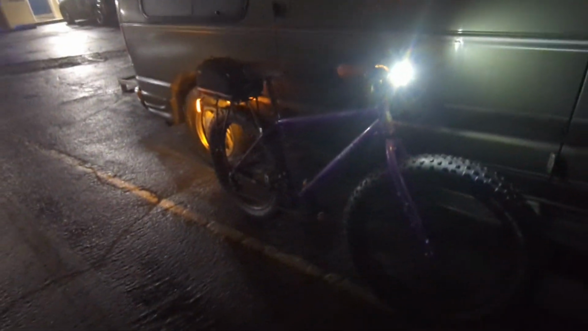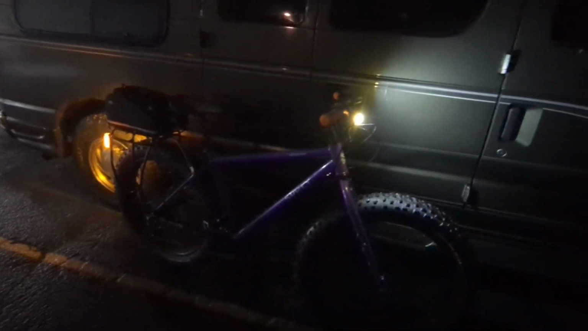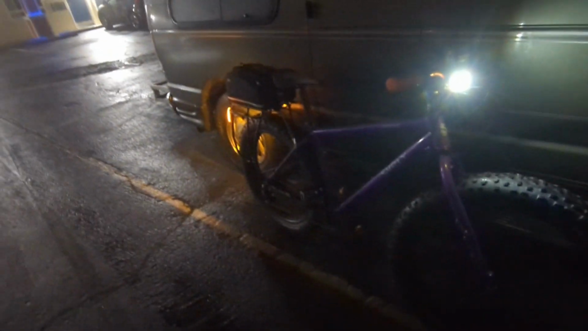I really like this setup. I wish the bars were a little bit higher, but I put a Brooks all-weather saddle C17 on there. It's pretty comfortable, and these lights are just amazing. They do all kinds of stuff. I don't want to give anybody a seizure, but if you were in really busy roads, you could do that.